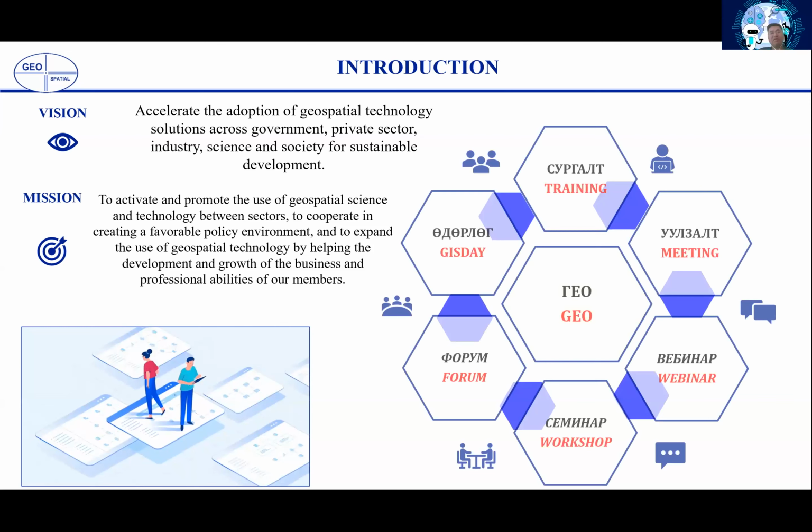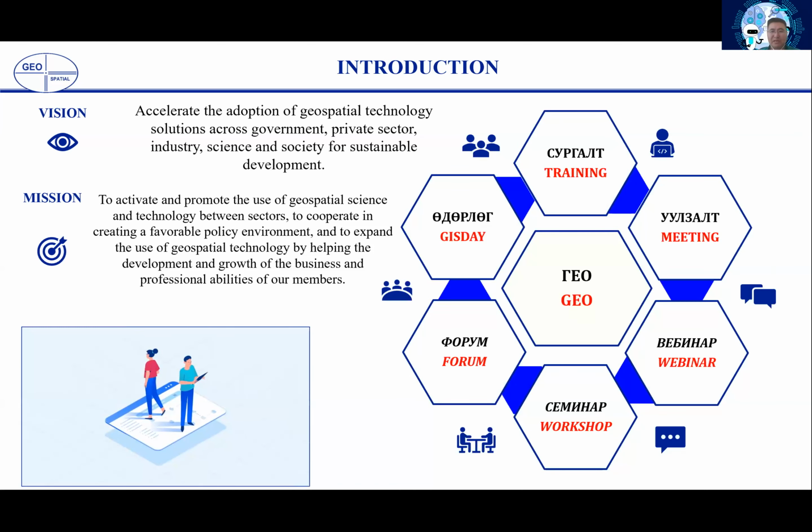Most of our activities are based on a monthly event, which we call the GEo meeting, and a quarterly GEo-Webinar. This is our 5th season of this year. We also do capacity building activities, GEo training, and the GEo forum, and we annually host GIS Day in Mongolia.